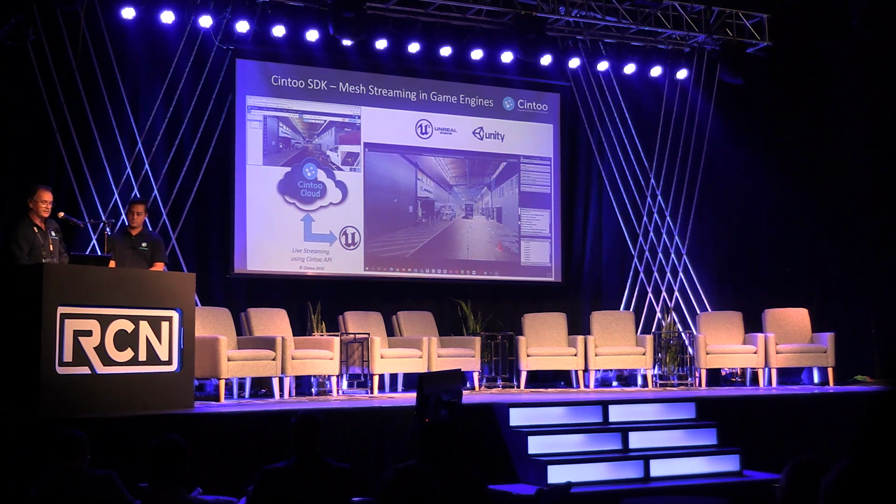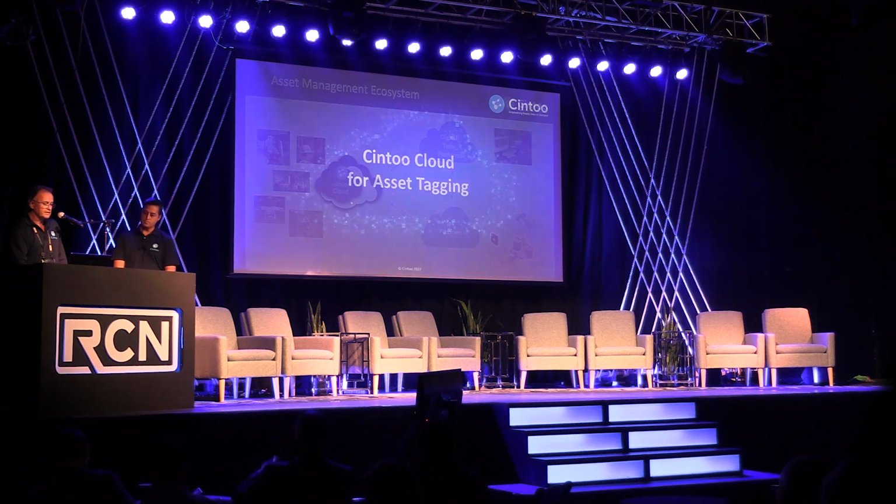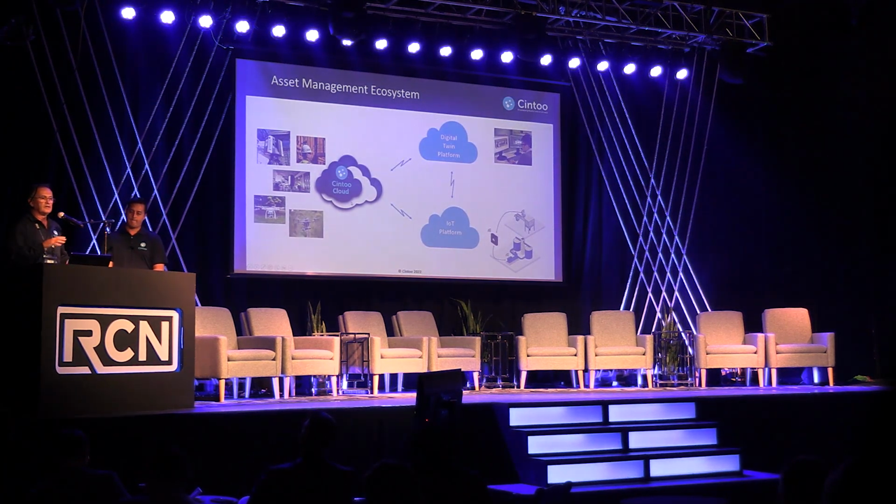Last but not least, then we can have a few questions. We are also now starting on asset tagging, as I said at the beginning. What does it mean? We want to put Cintoo Cloud in the ecosystem of asset management, which means connecting your existing conditions with your digital twin or IoT platforms. So there will be a set of tools being released later this year. They are all in beta now with our customers. And users will be able to populate their asset tags either manually, coming from a Navisworks model, or coming from any CAD model, or coming also from our AI engine.